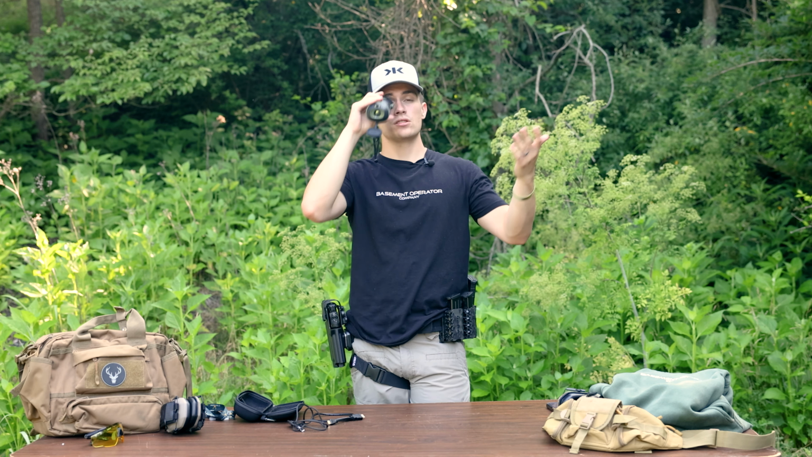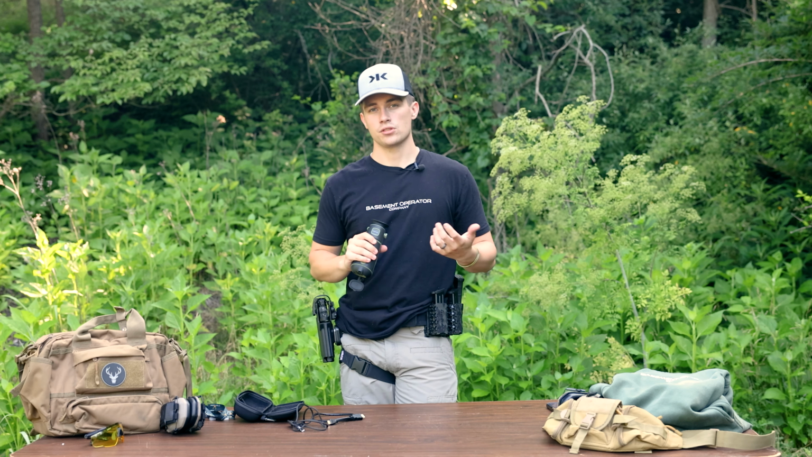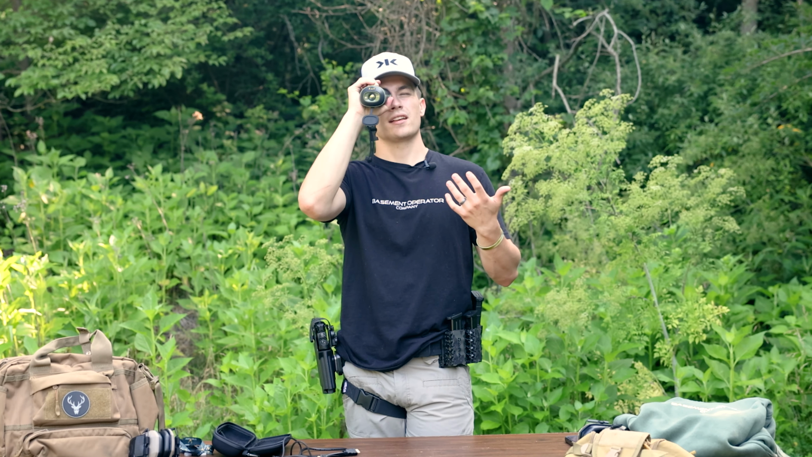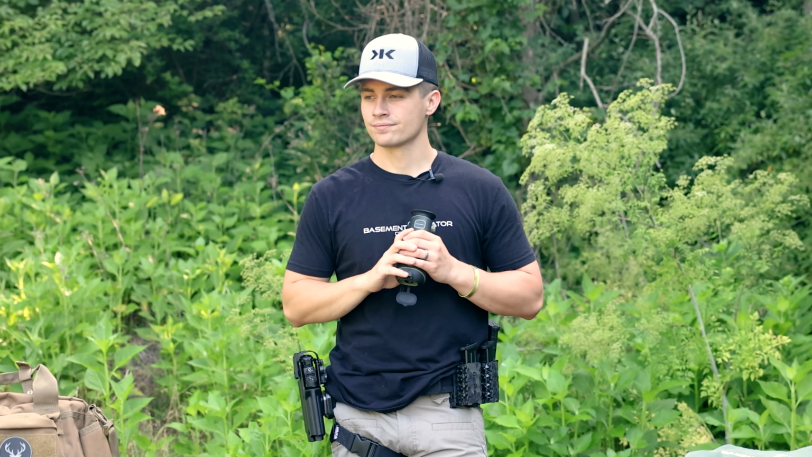Okay, because digital zoom never worked good for me. I'm just not a big fan of digital zoom, so I like to use the base mag on this. Works good, field of view is fine, and it picks up enough. I think when you start to zoom in on anything far away, it just gets really blurry. You lose a little bit of that quality when you start to zoom in.